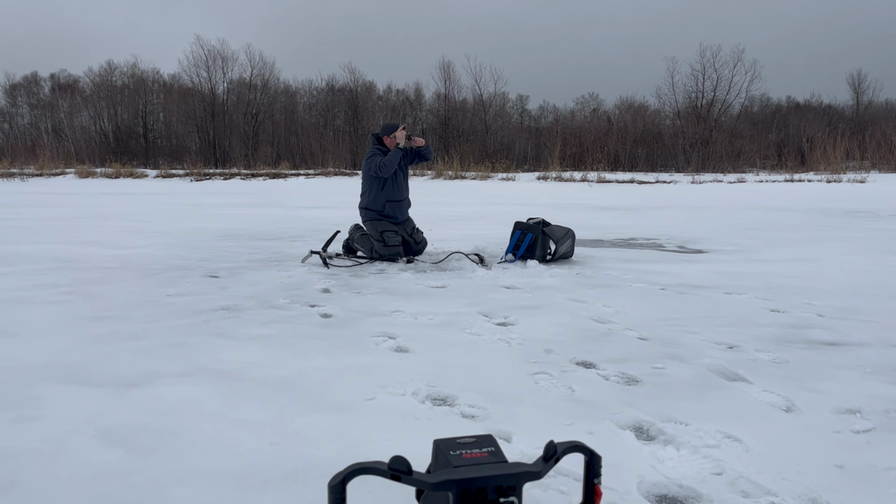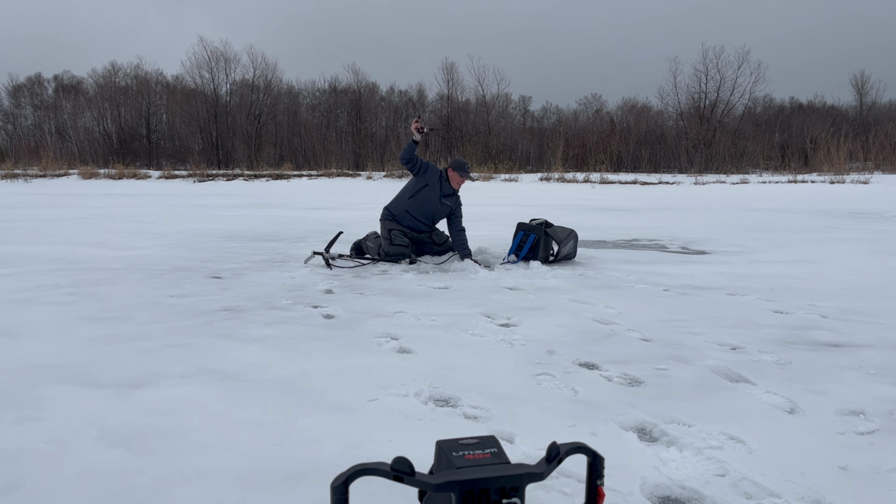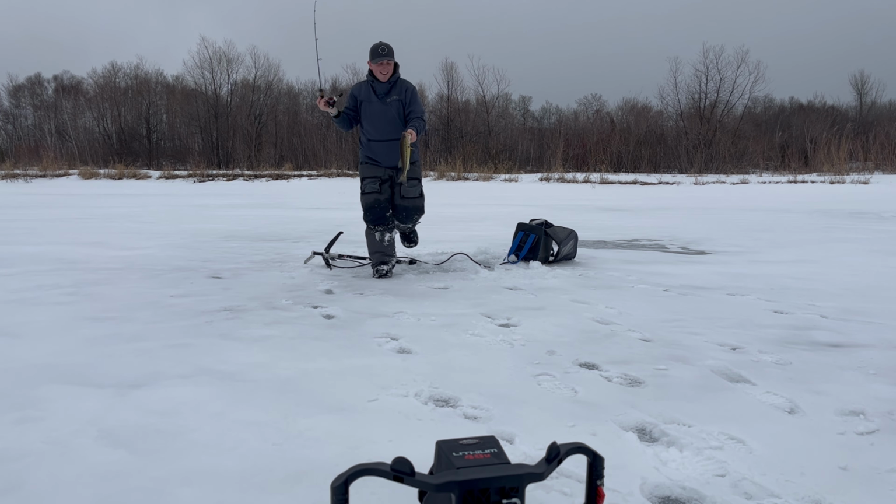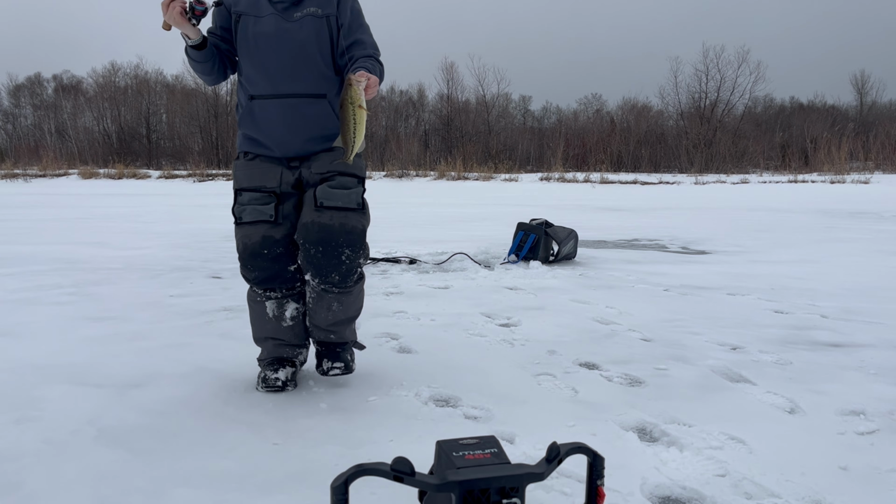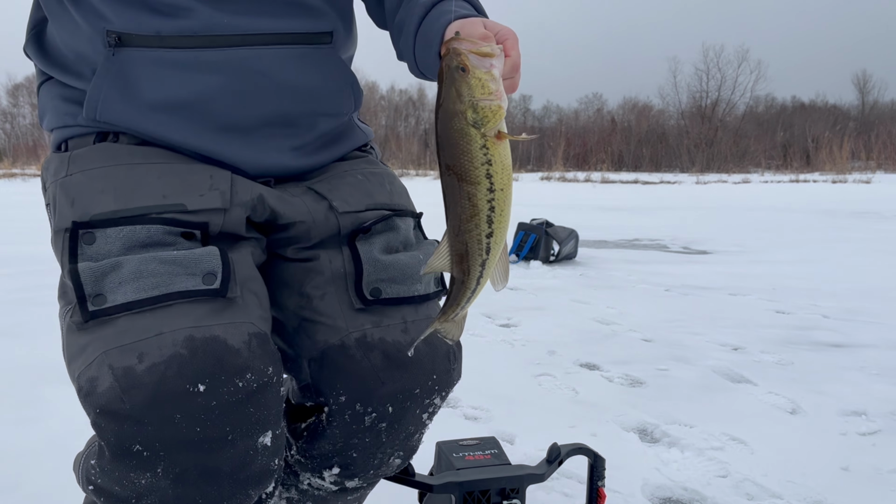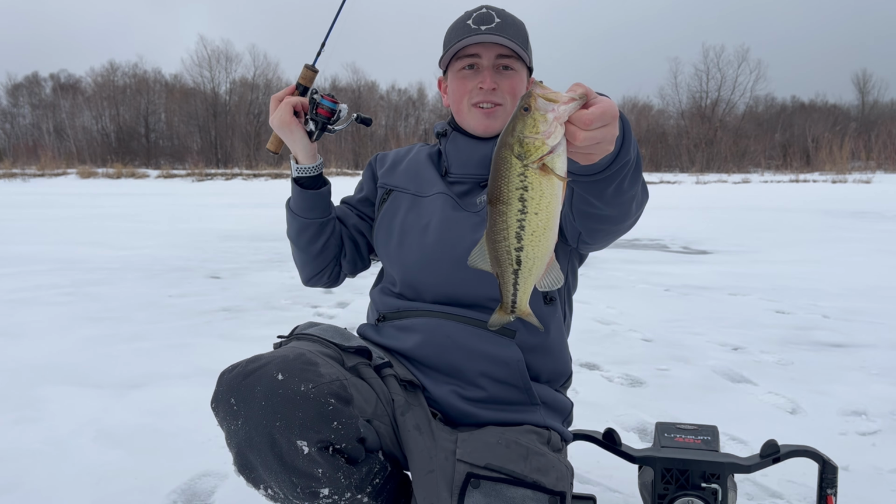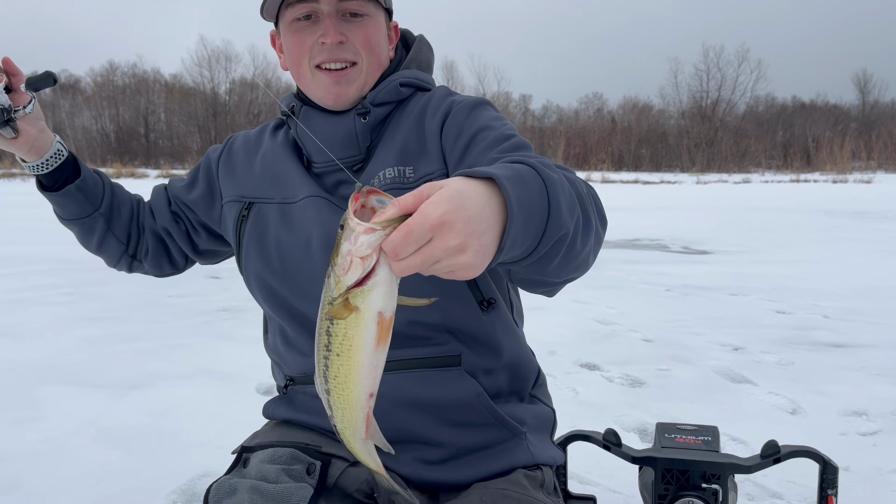Oh my God. What's large? Oh! Nice! It's a bass. Let's go. Yeah, baby. We got ourselves a bass. I got another bluegill. We got ourselves a nice little largemouth bass. That's my first largie through the ice in a while. I haven't taken the hook out.